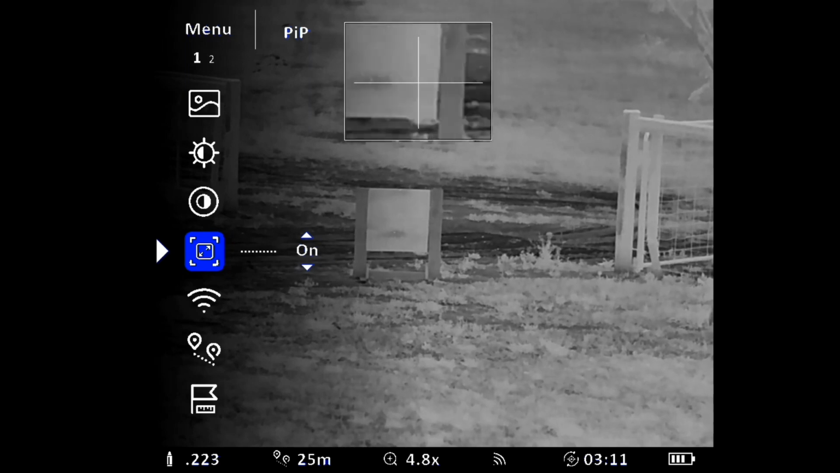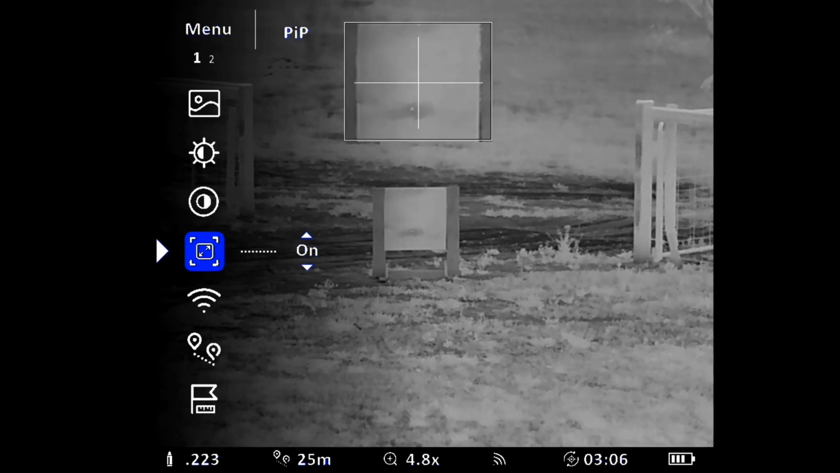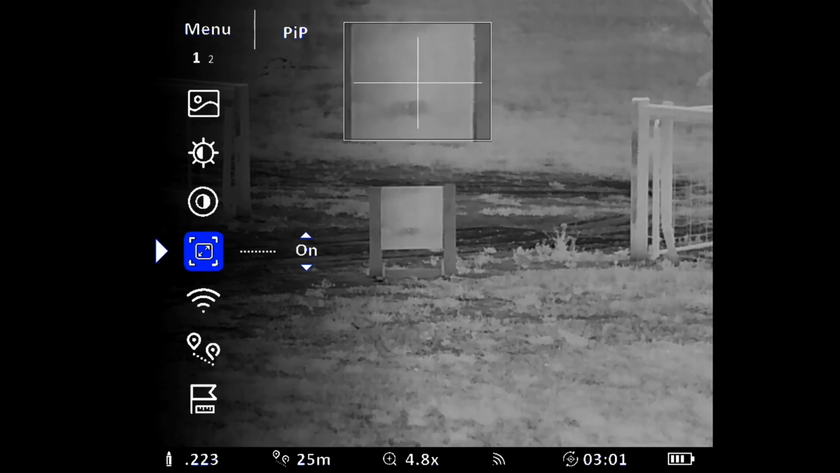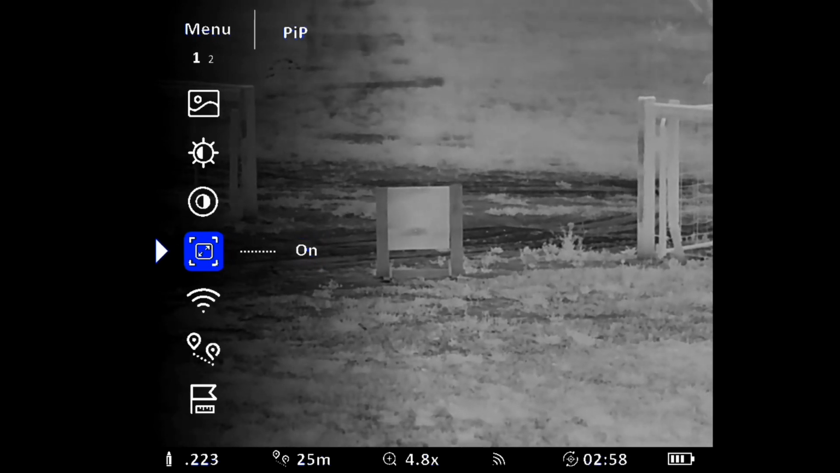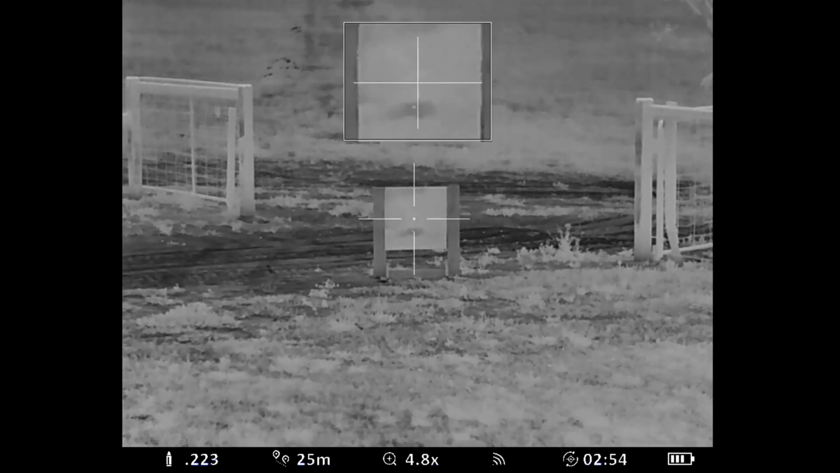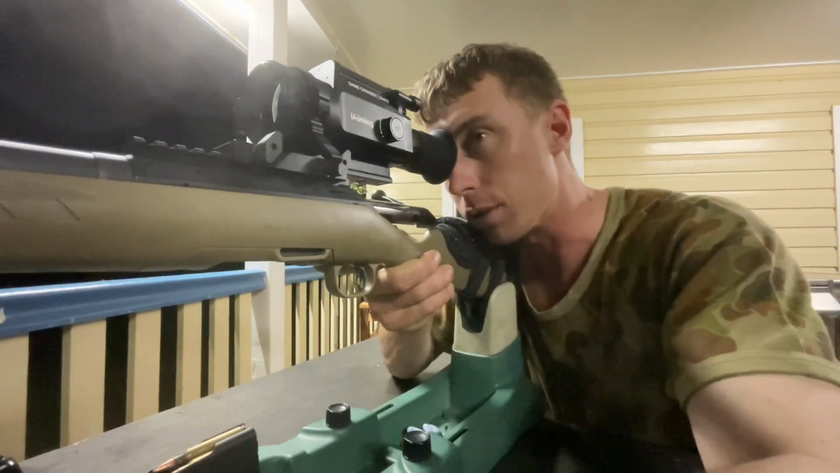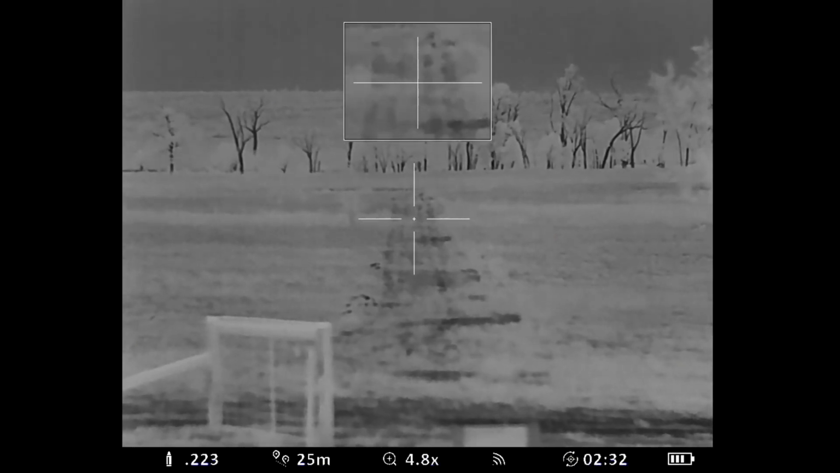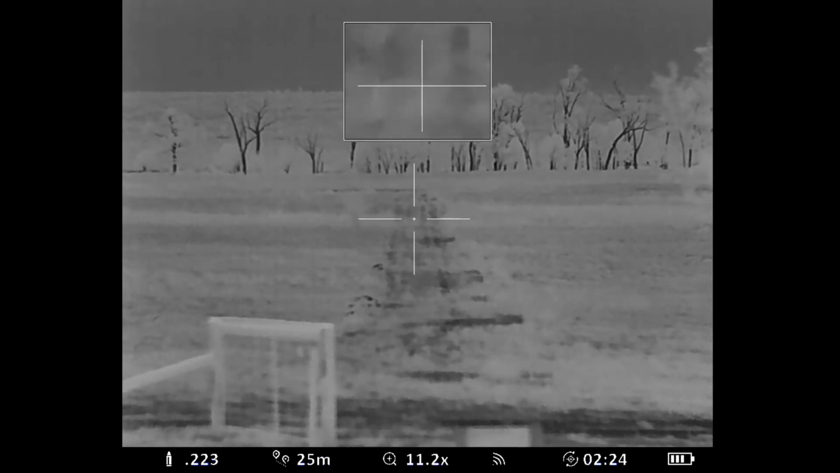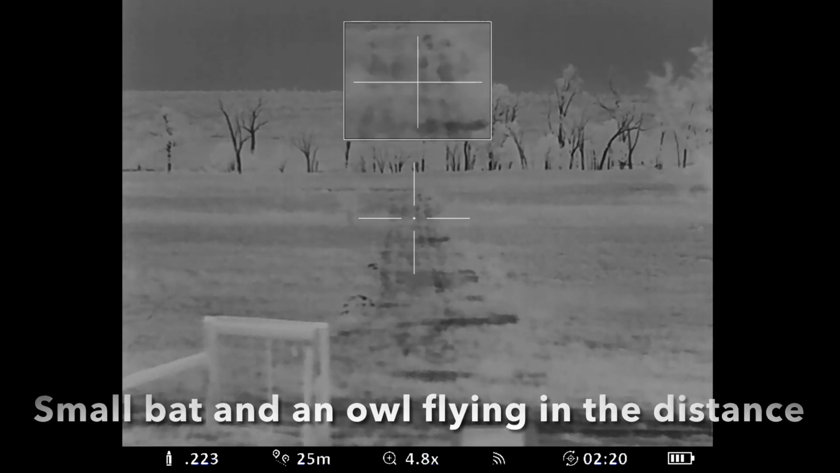It's picture in picture, so you can turn that on. That just gives you a zoomed in section where your crosshairs are. Leave it on. I'll go out and show you what it is, so you still get your crosshairs. Can't see a lot of detail because everything's cold and wet because we've just had a shower of rain. When you zoom in like that, it zooms in on the picture-in-picture image, not your main image.